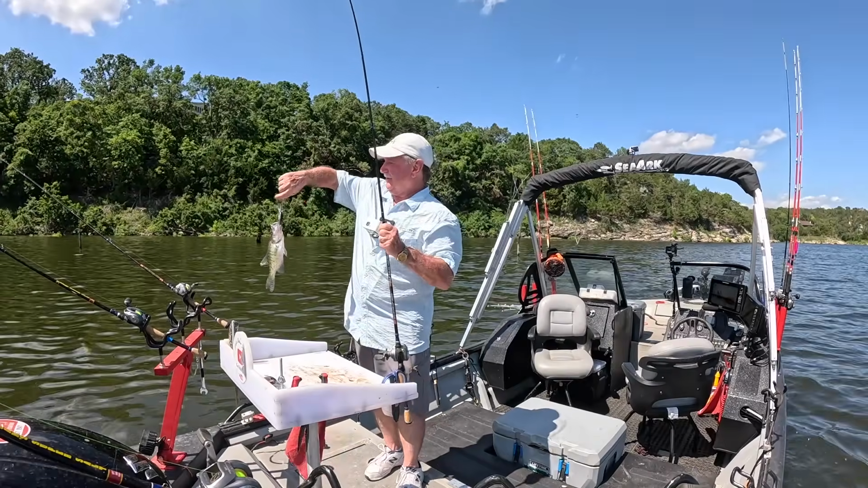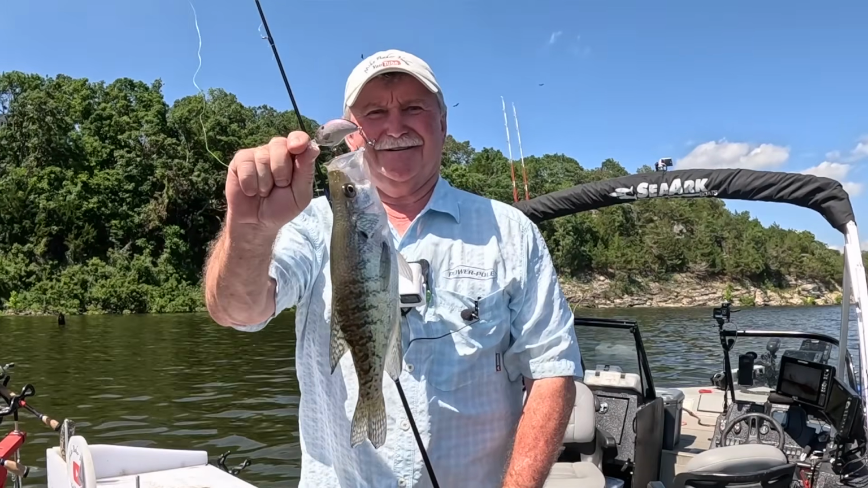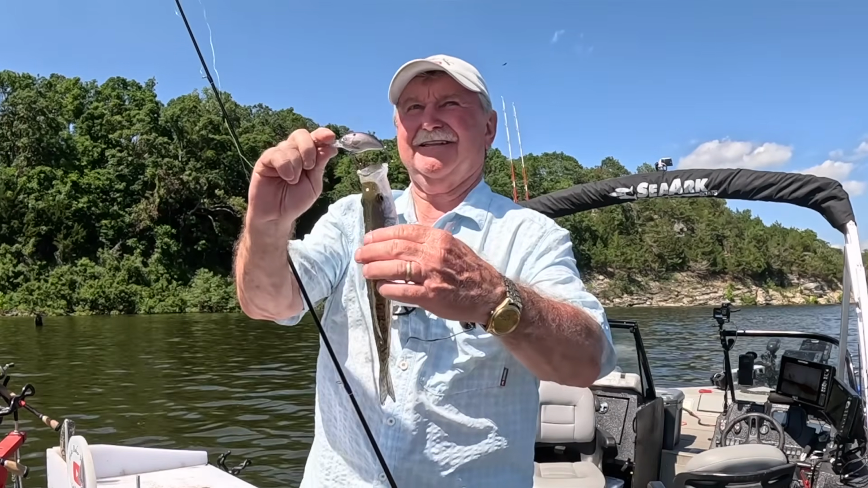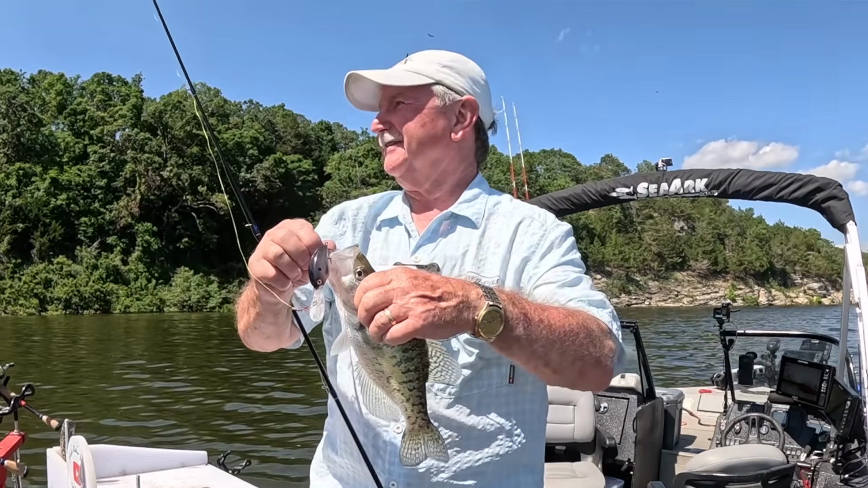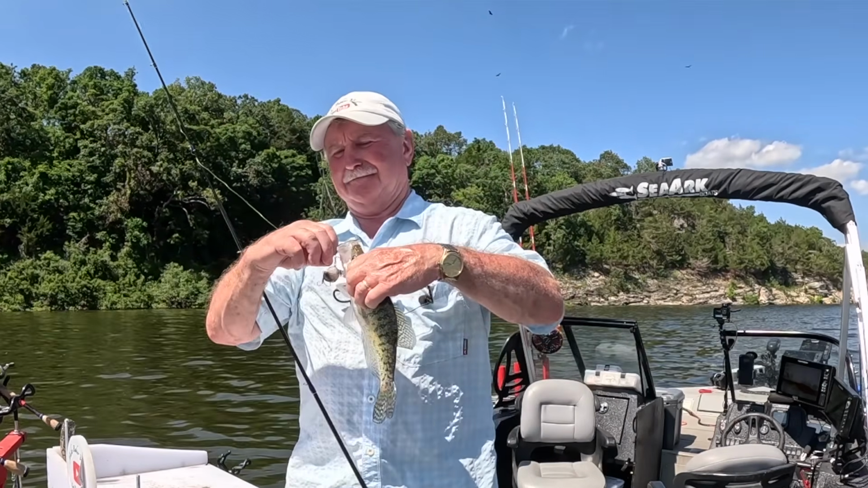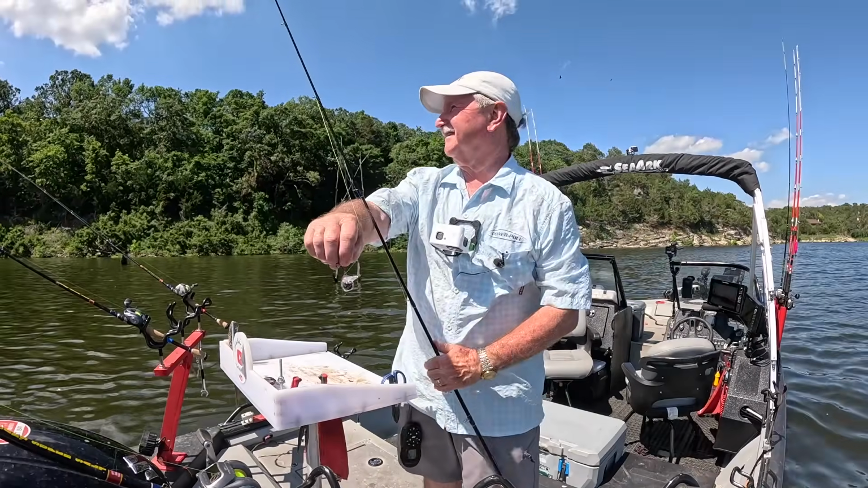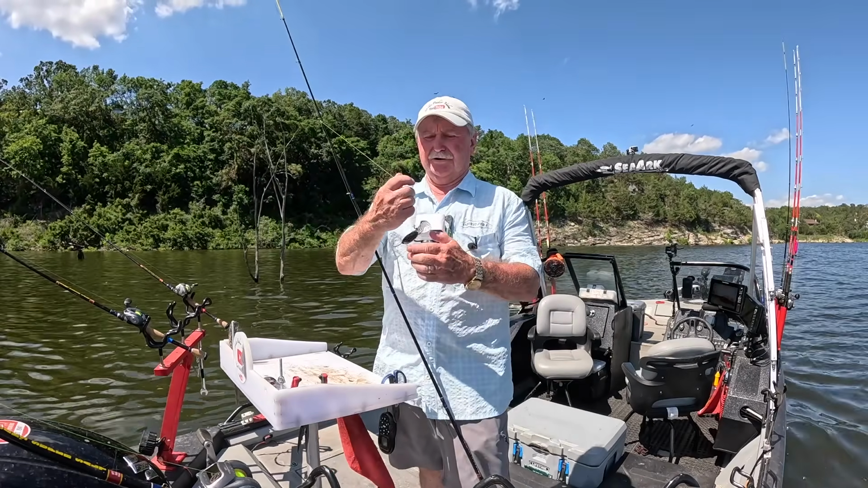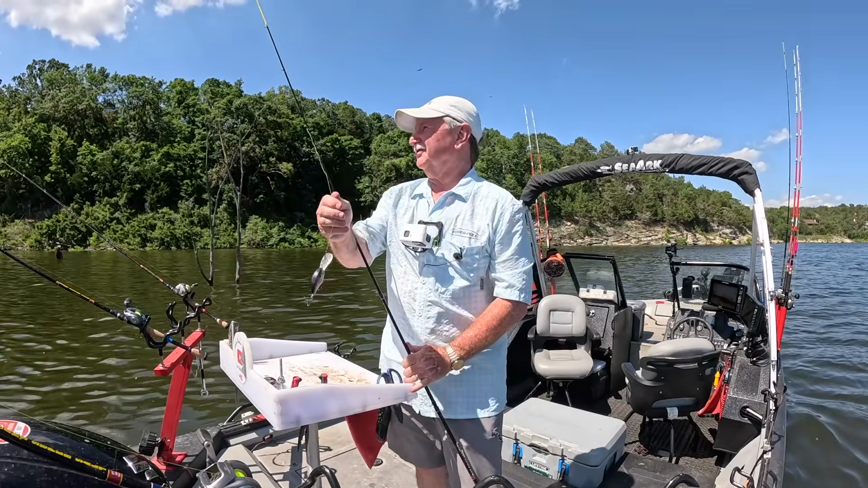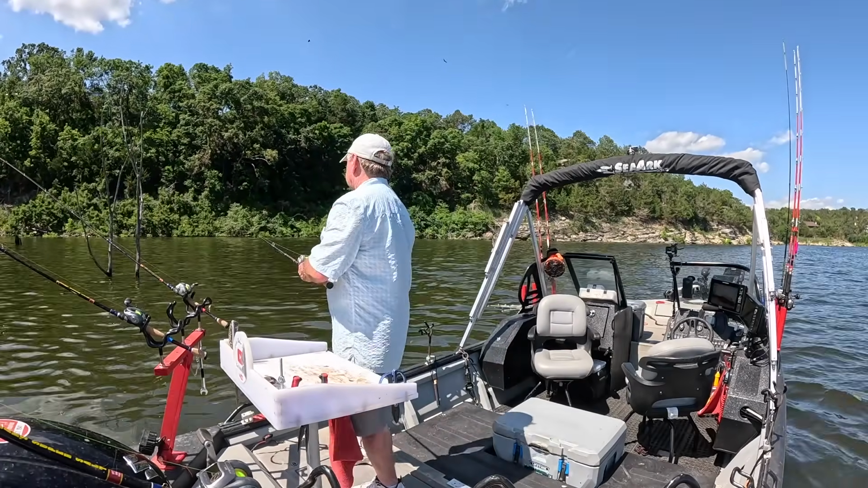That's on the old shad. Shad color. Yes, sir. What's wrong with these fish over here? They're not on the bluegill. Or the sun perch, I should say. They ate the bluegill, not the sun perch.